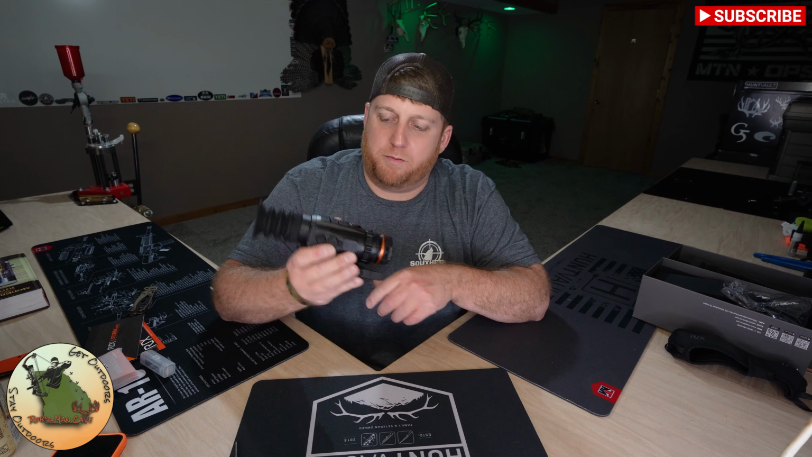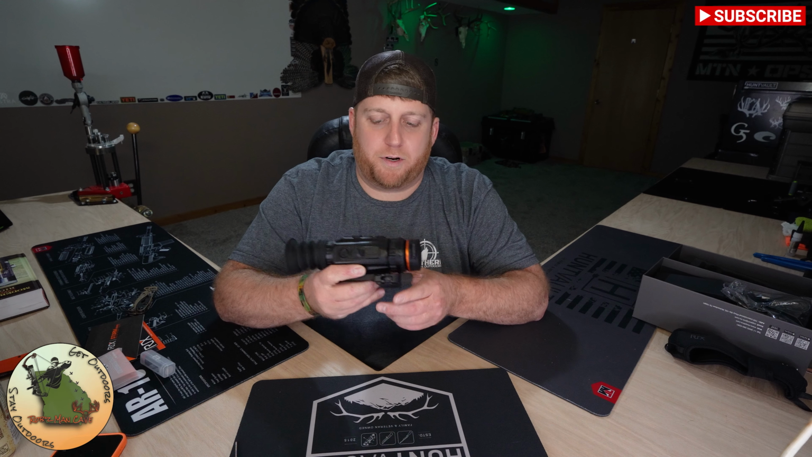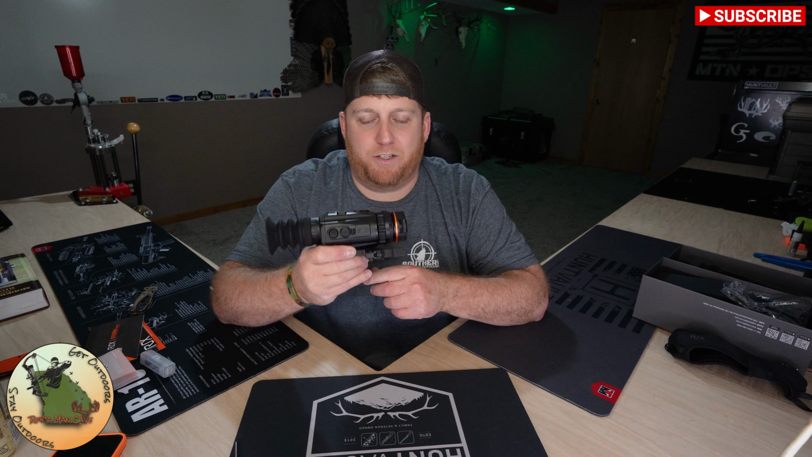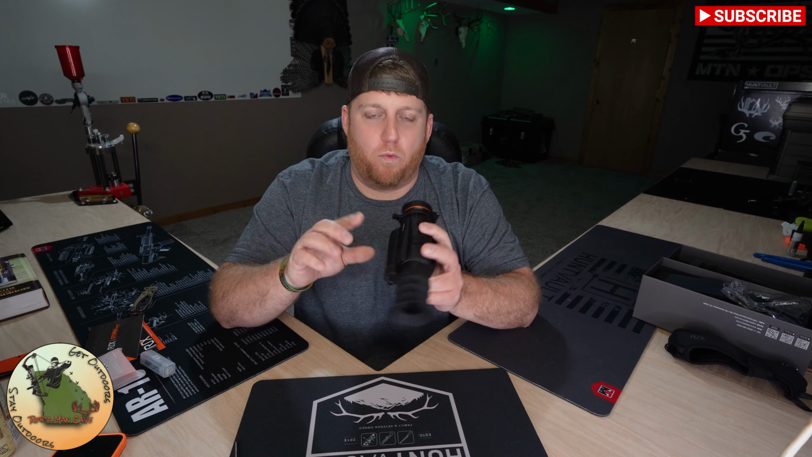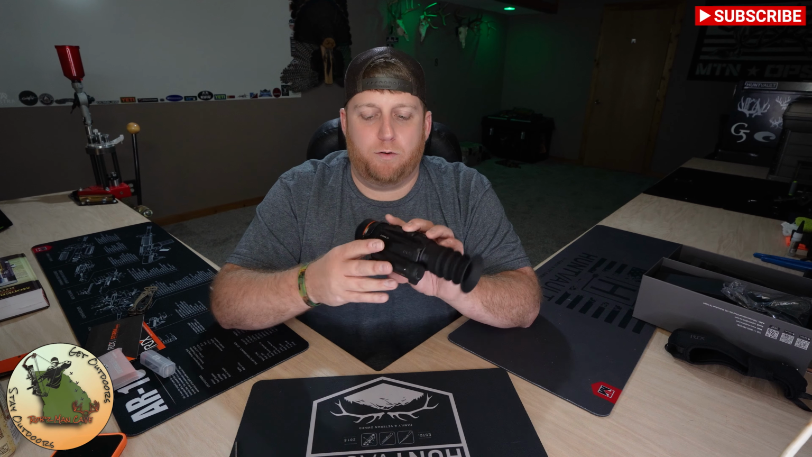So I'm going to run through some of the specifications of this guy. I'm not going to hit all of them, just the ones that I know you're going to care about. First of all, this thing is super light and comes in at just under 1 pound. So for battery life, RIX is calling for 6 hours of battery life out of 118/650. So if you plan on going hunting all night, make sure you take 2 batteries.